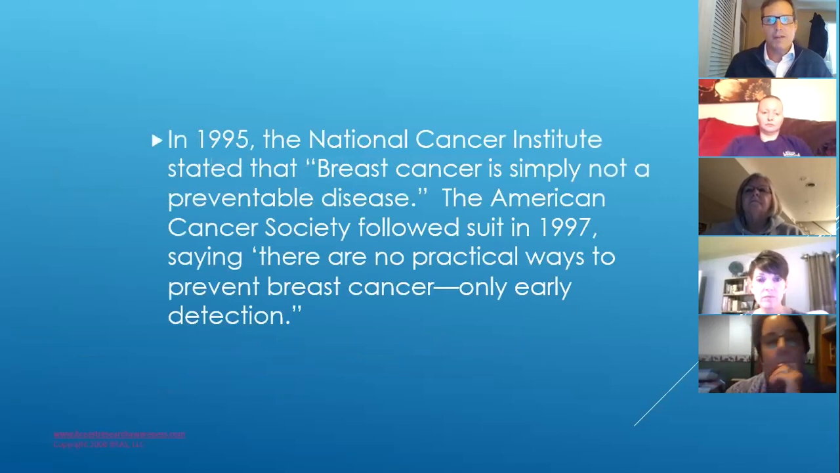In 1995, the National Cancer Institute stated that breast cancer is simply not a preventable disease. The American Cancer Society followed suit in 1997, saying there are no practical ways to prevent breast cancer, only early detection. So the message that's going out is, ladies, there's nothing you can do, just get your mammogram. That's conventional wisdom.